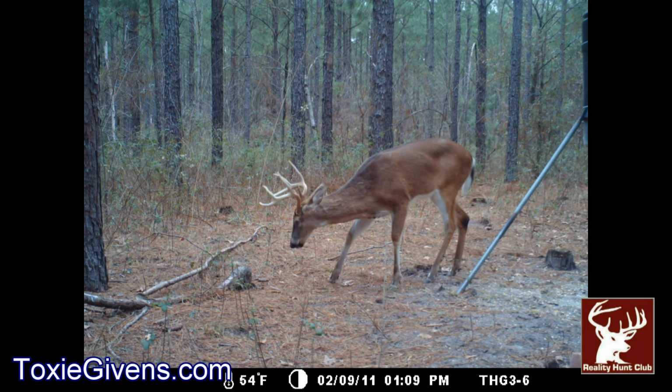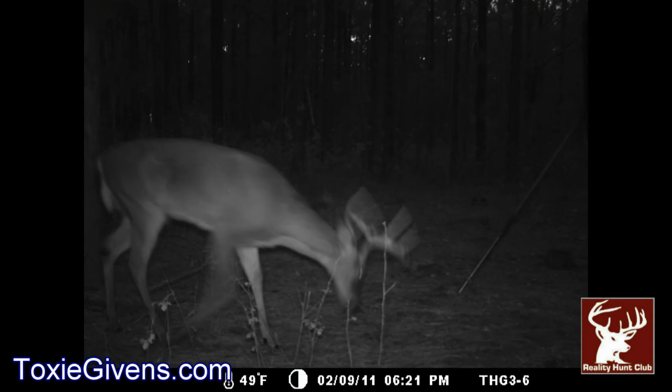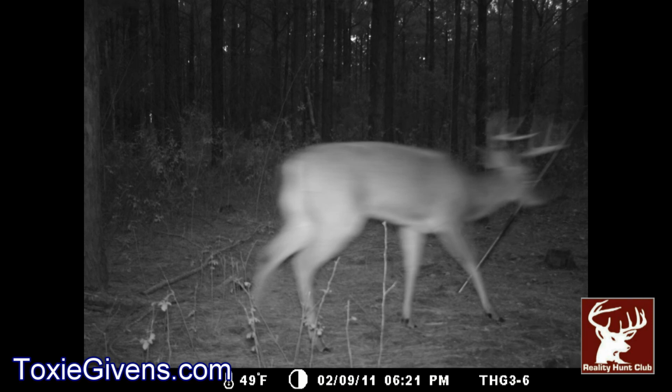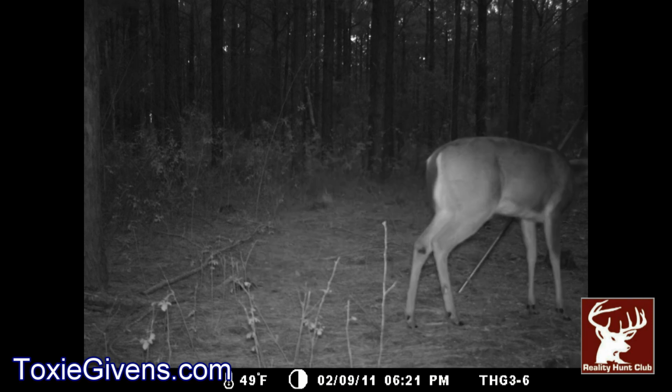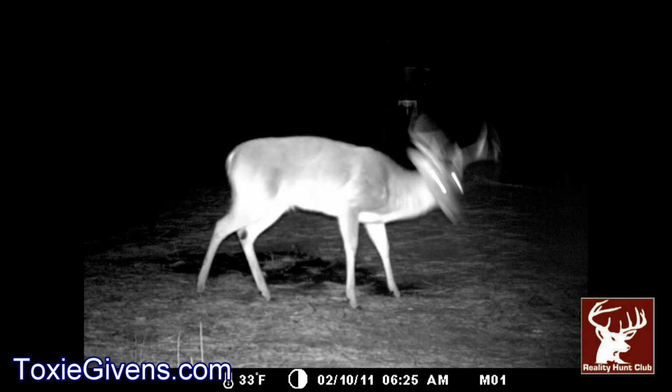So he's definitely bedding around these feeders and along these lines, as you can see on the Google Earth. All right. He's going to head back across to the right middle gate feeder again on February 10th.